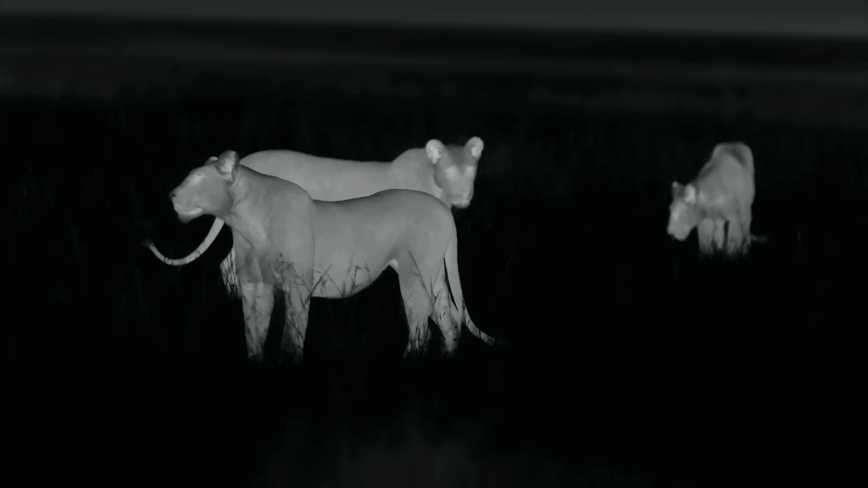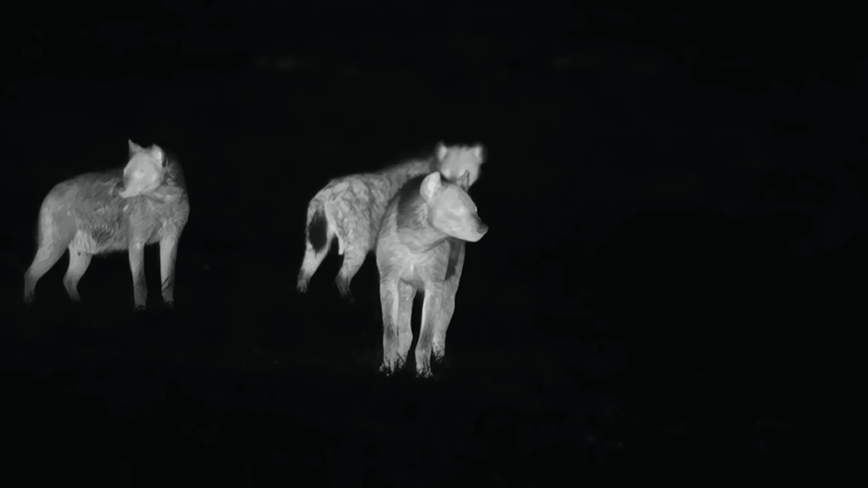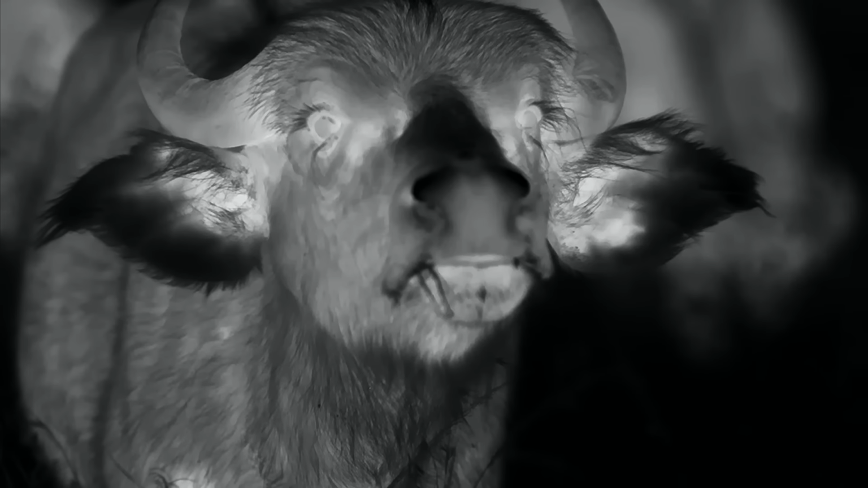Not far away, they soon hear promising sounds. Hyenas have spotted newborn calves in a herd of buffalo. There might be something in it for them. The herd has left a cow behind with her calf. But she is not really alone. All the buffaloes in the herd are closely related and stand by one another.